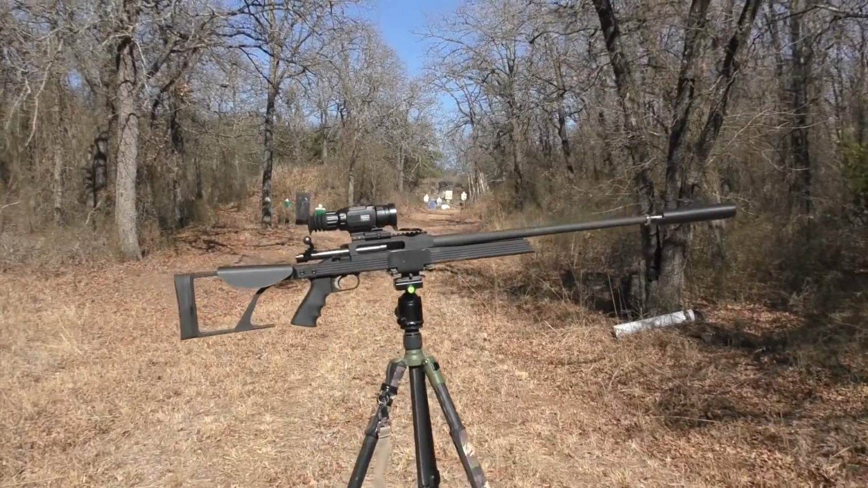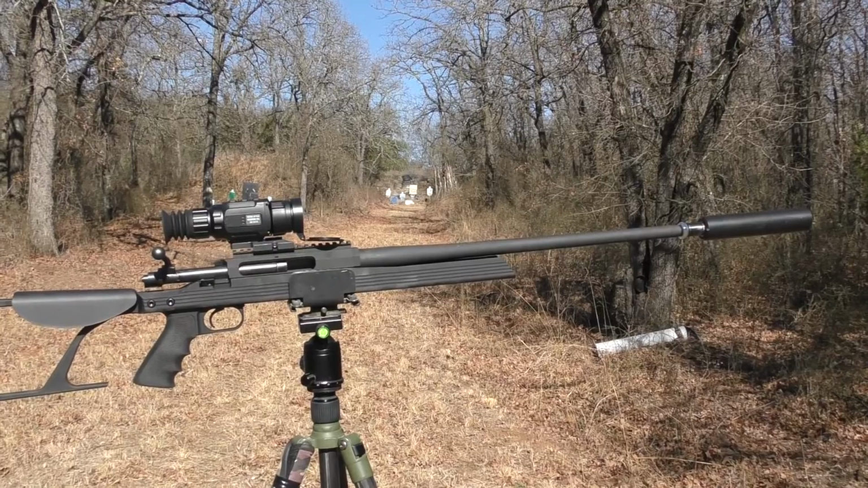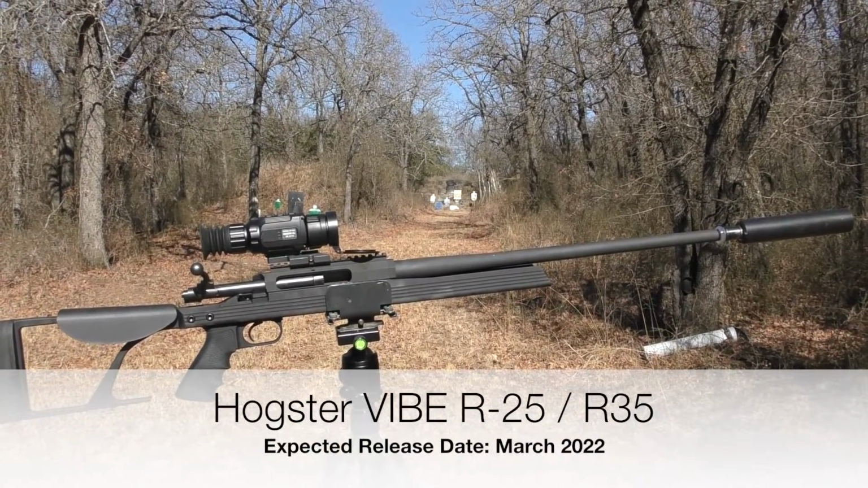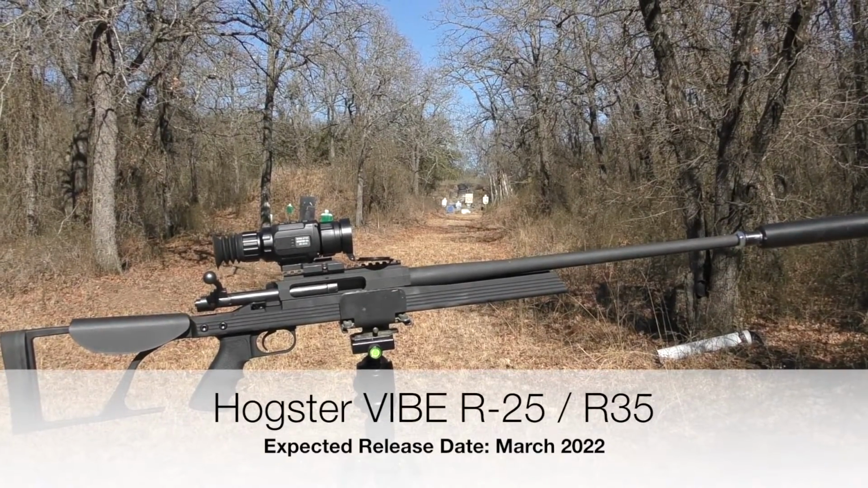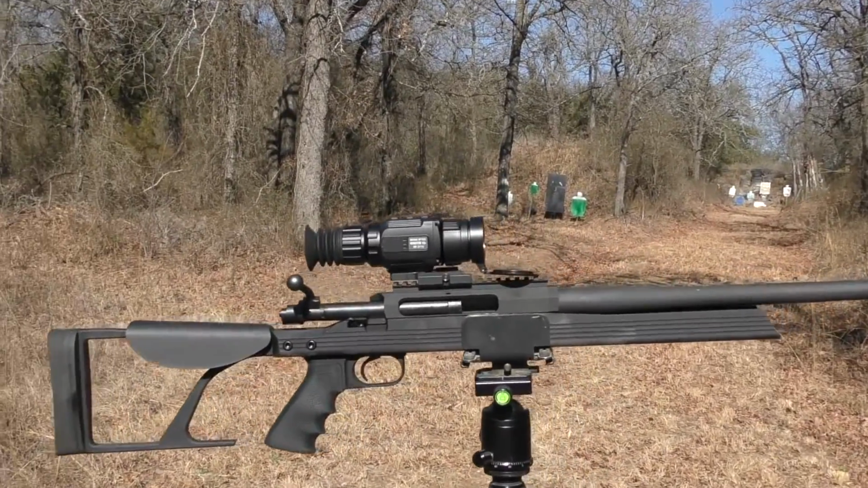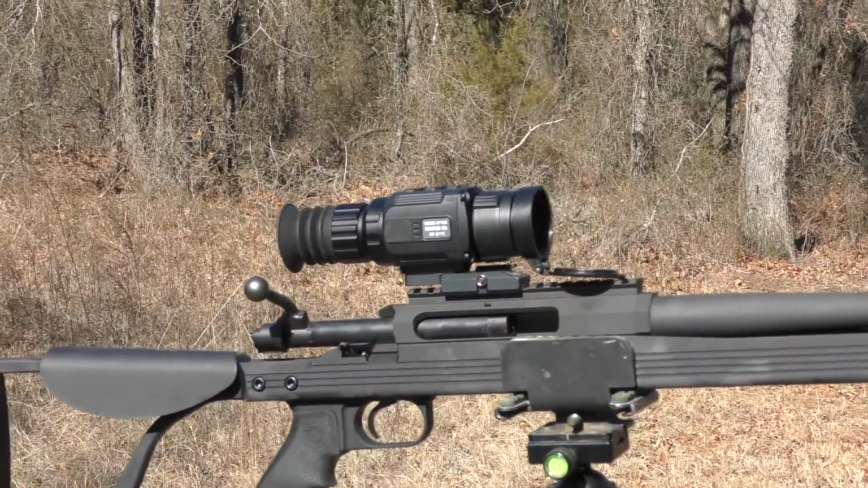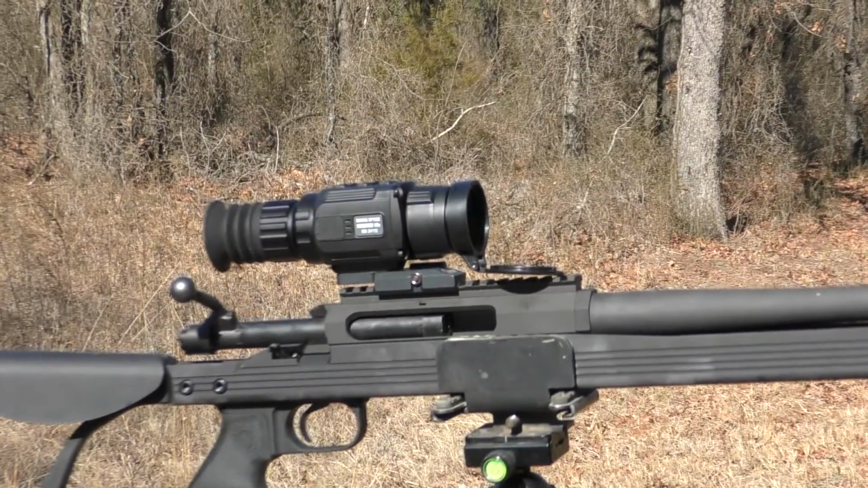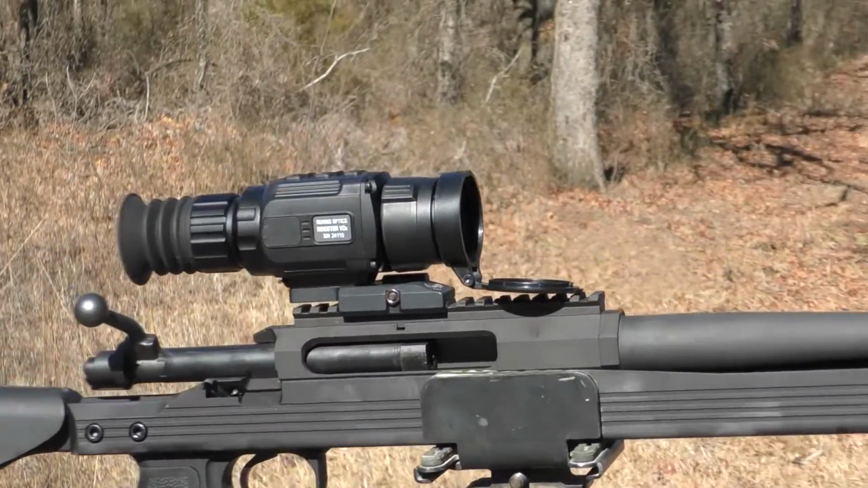Alright, coming to you from the range today with a new product that's about to get released end of February, early March of 2022 from Bering Optics. They'll be replacing the standard Hogster-R 25 and 35 with the next iteration of the Hogster standard scope. So they'll keep the 25 and 35 millimeter lens. This model will be known as the Hogster VIBE, V-I-B-E.